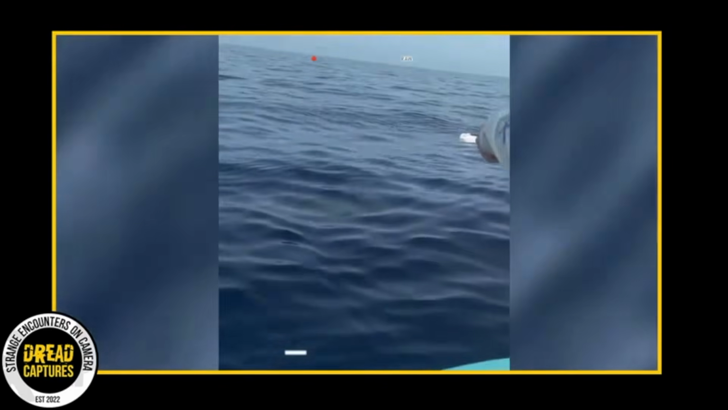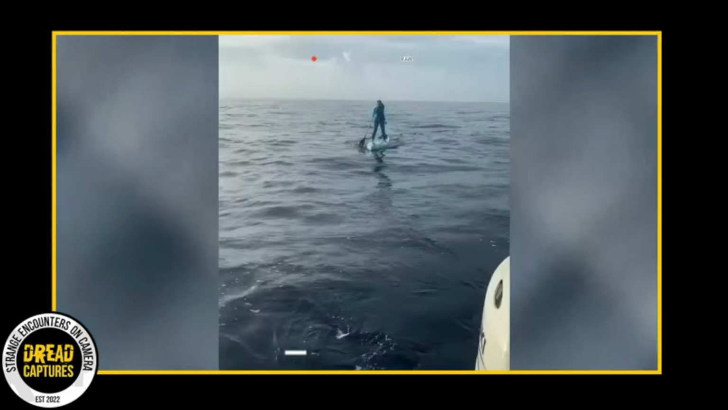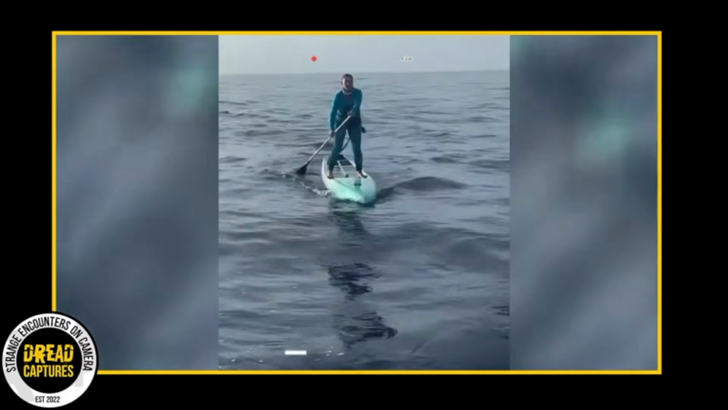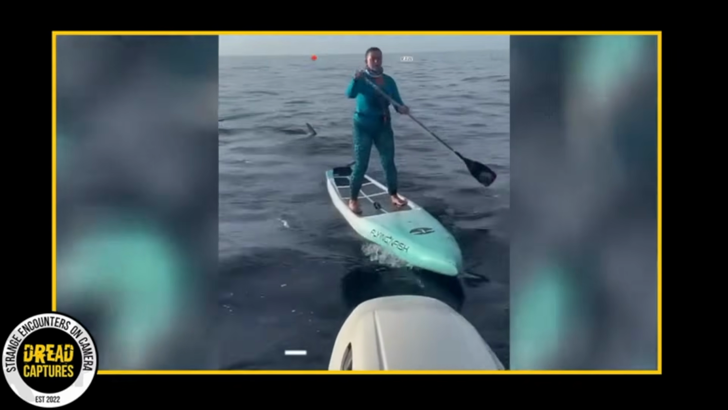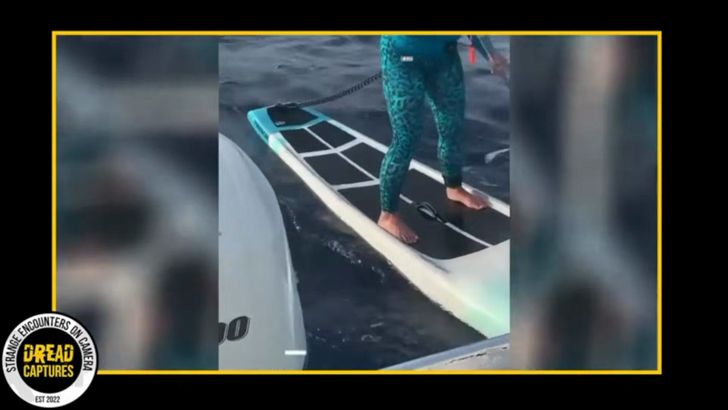The camera moves over to where we see another team member kneeling on his board, and they start telling him to stay still, that there's a big hammerhead directly under his board. Now, I guess the worry here isn't really falling off, but it's being knocked off, right? Paddleboards are pretty sturdy, but not if you have a massive shark ram into it.